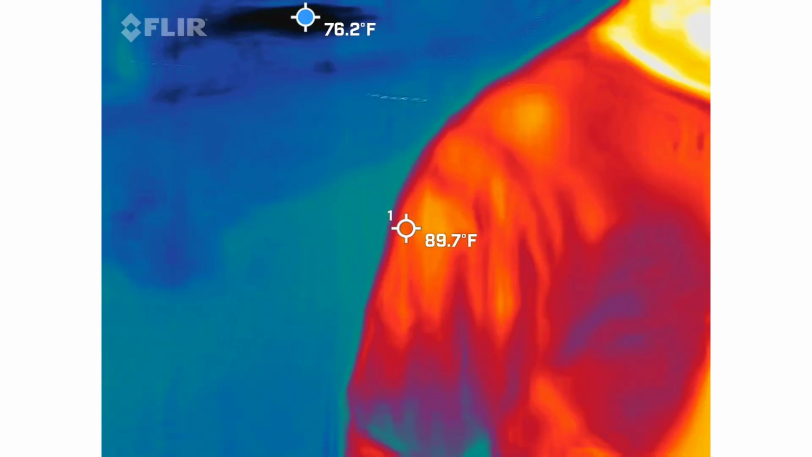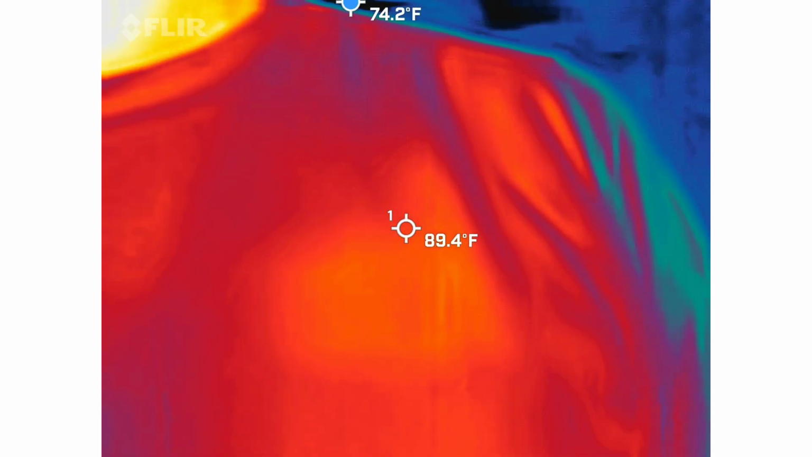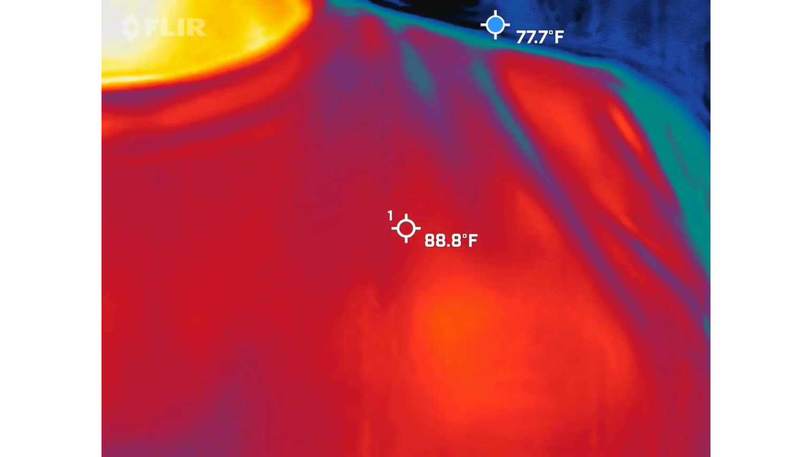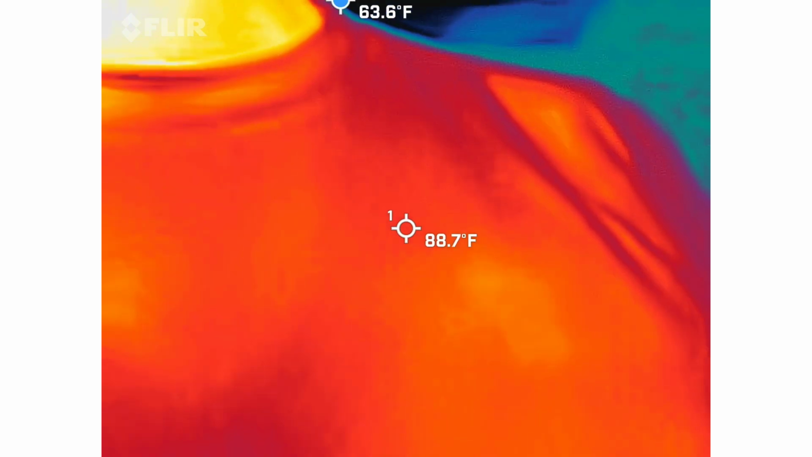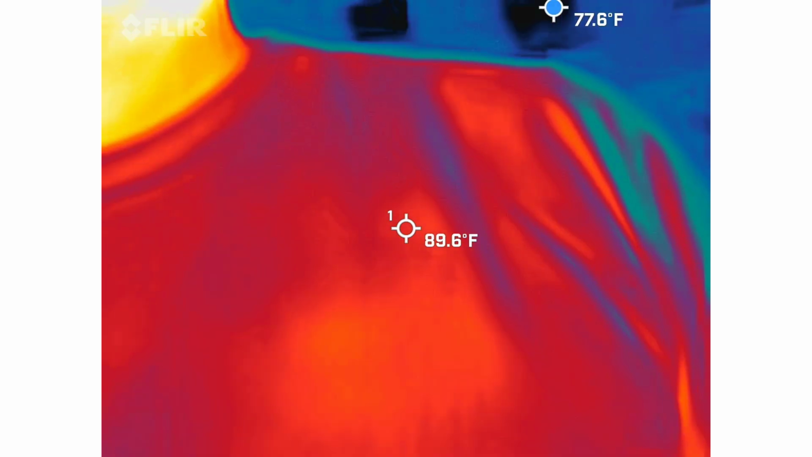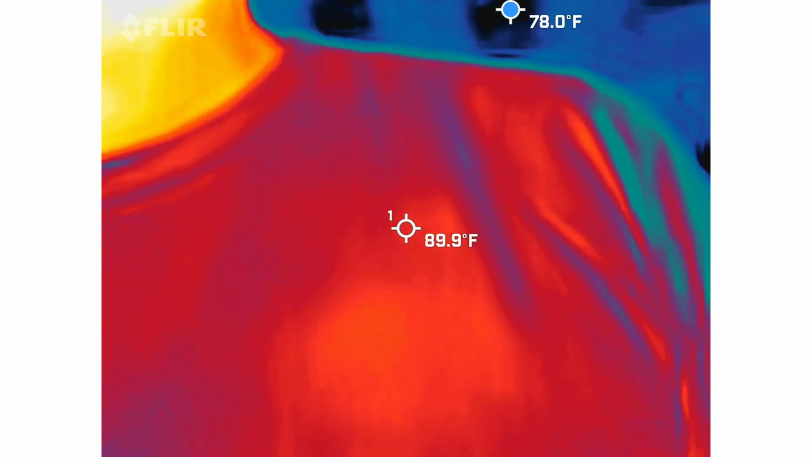So again, that's the whole point of this camera. It is recording right now, so everybody kind of knows how to watch the video. The reason why I started here, there's a blue dot bouncing around the screen, giving us the coldest spot in the frame at that particular moment. So it's going to help when you're watching your video of where that coldest spot might actually be, and that way we can compare the temperatures.